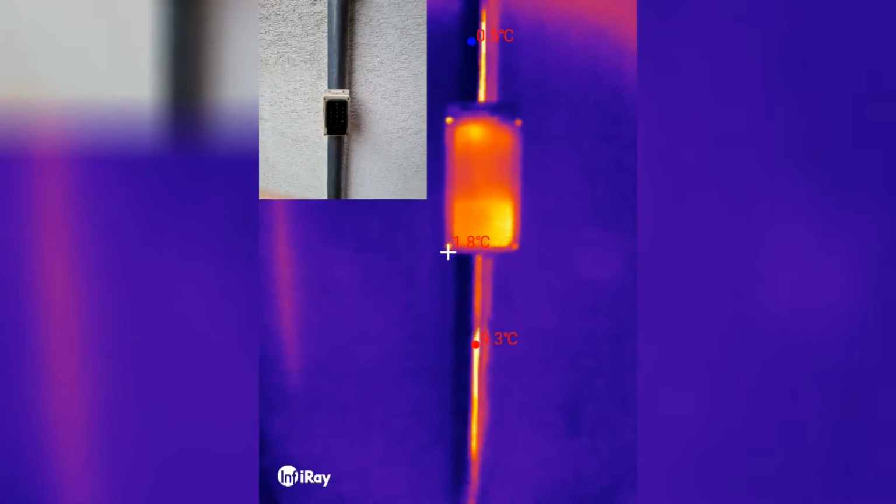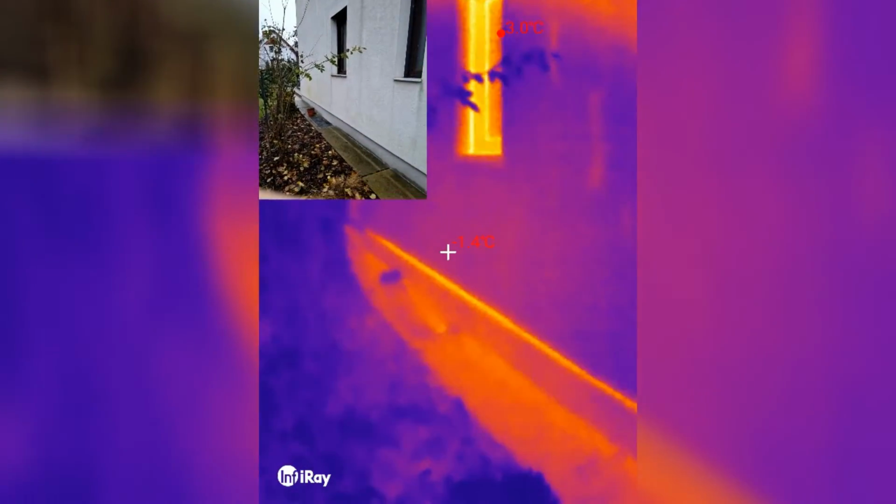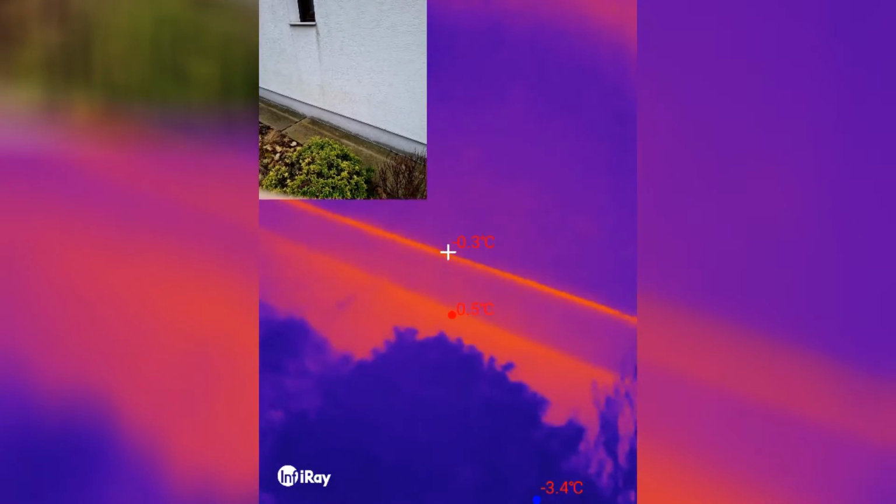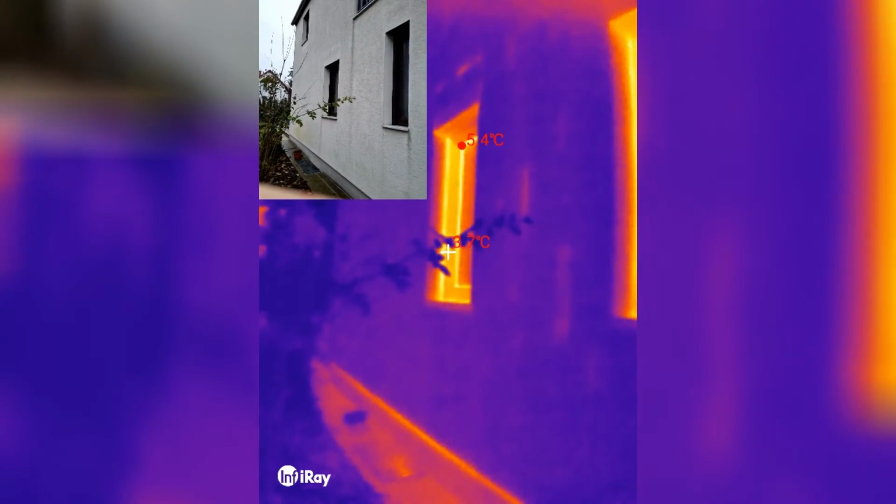That's my entry system, which is powered, so that has a little bit of heat. And the vertical thing is the pipe. I guess that's just a reflection. So nothing is happening here. A little bit of heat from the playhouse. And of course, oh, that's interesting. I mean, it's not a huge difference, but definitely some difference. How the heat is escaping from the foundation. Okay, so the windows are like 5-6 degrees warmer than the surrounding.